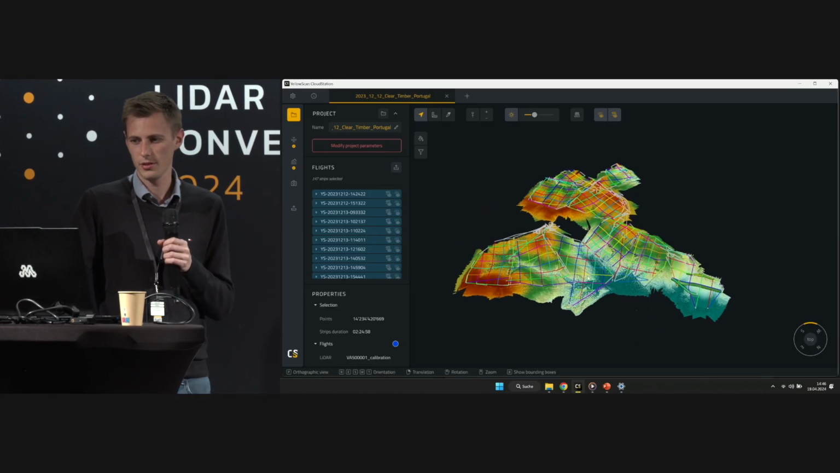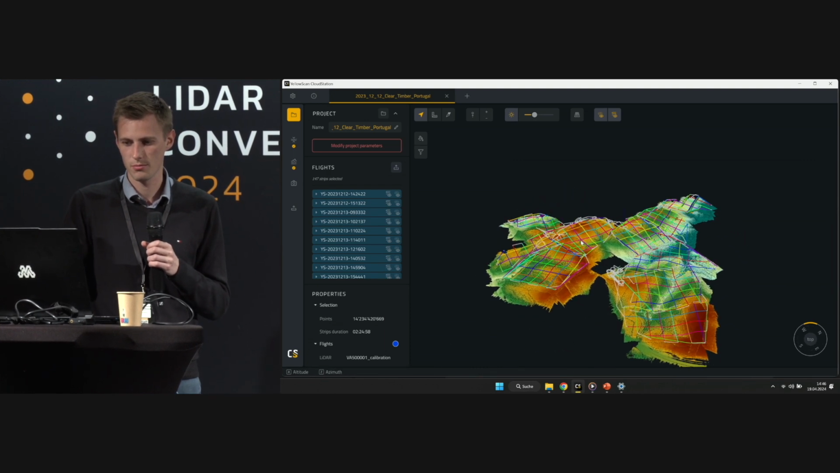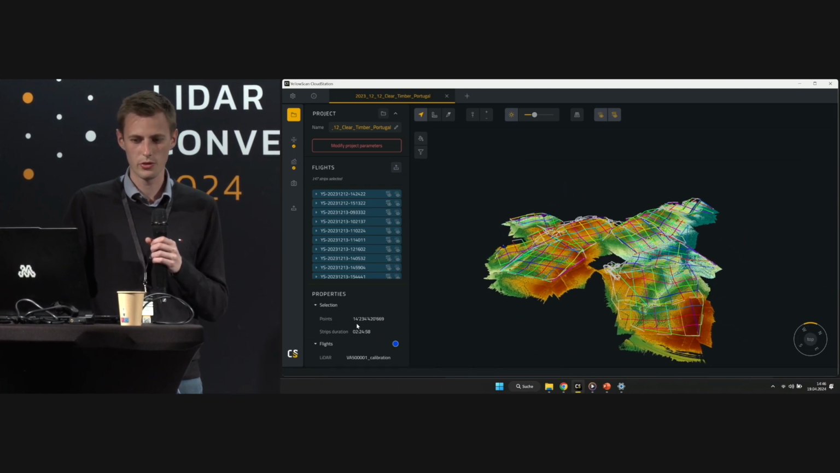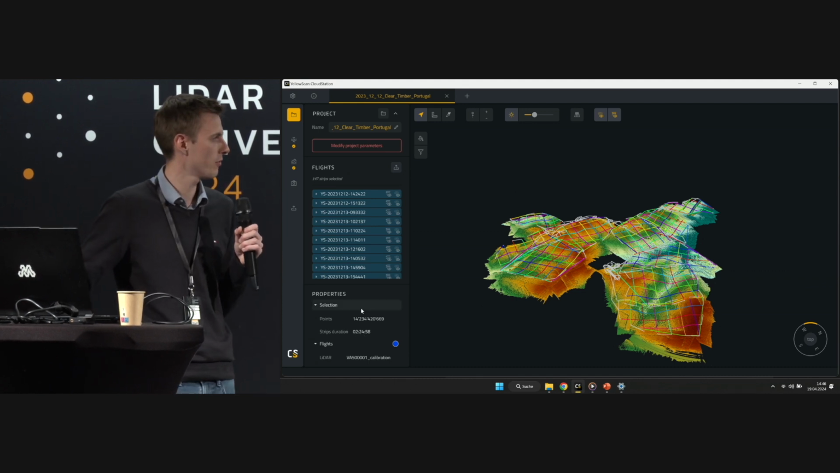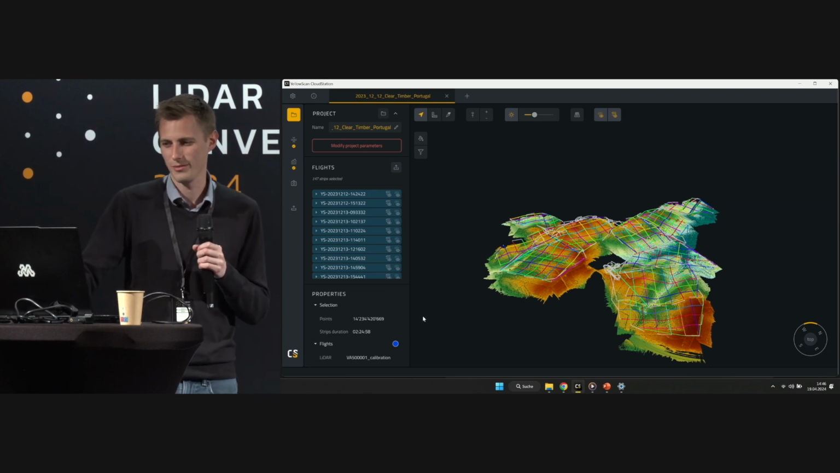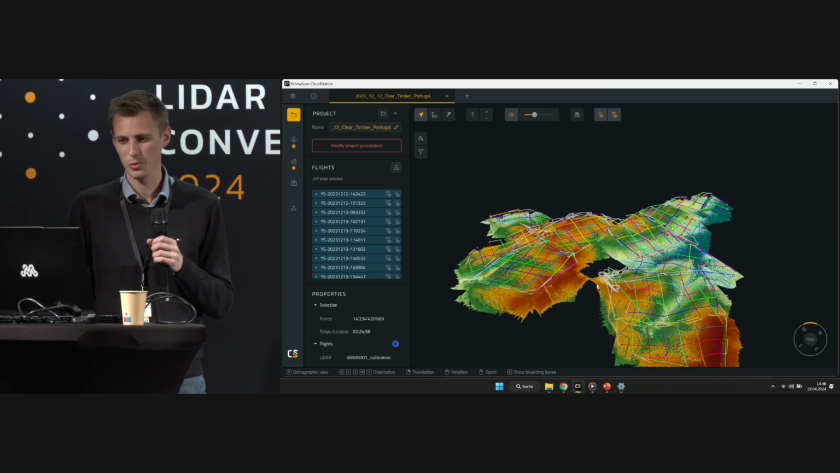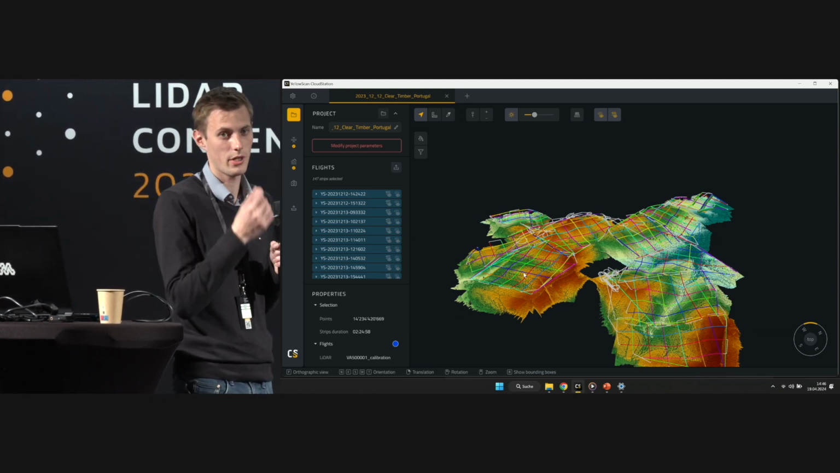So here you can see the whole project of 250 hectares, and of all of our trajectory, we used 2.5 hours to collect 14 billion points in one project. It was pretty massive because we did the cross grid. The area is not that big, so you could be more efficient when the area is bigger.